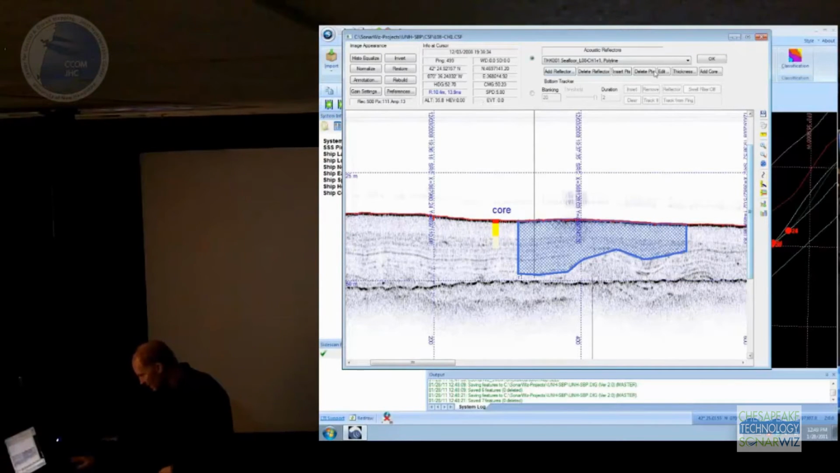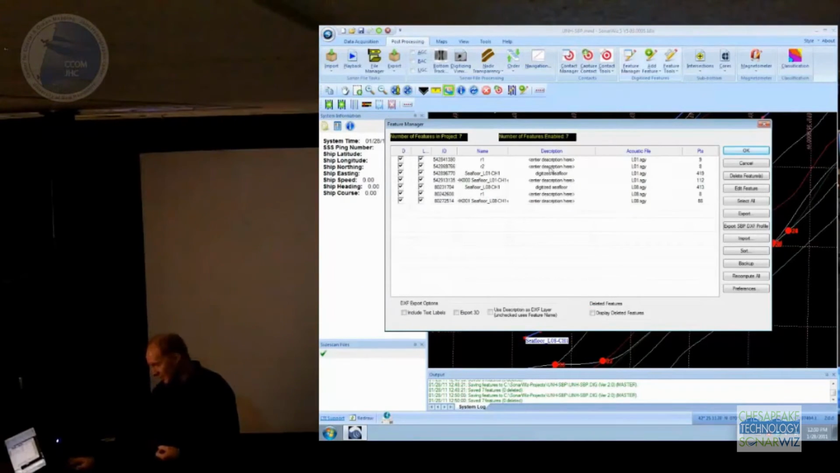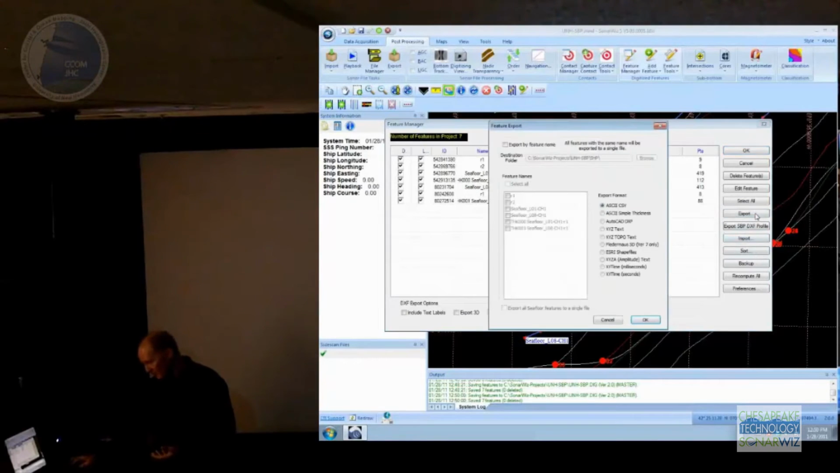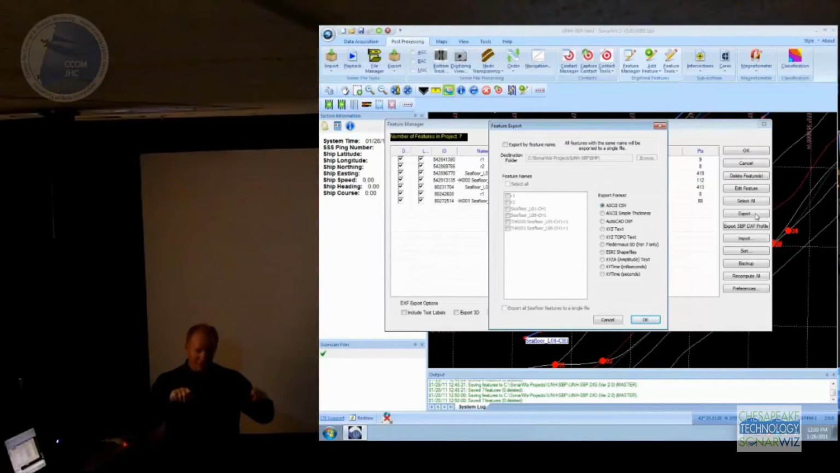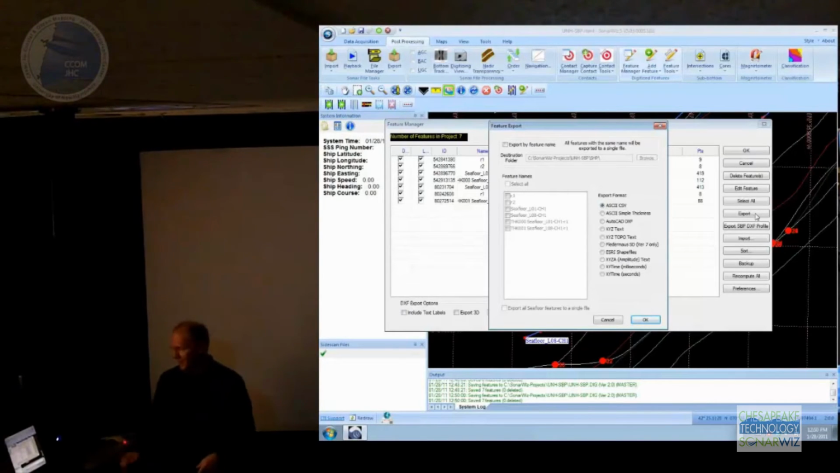Sure, I'm leaving out many things here, but once you've digitized all these sorts of features, you can use the feature manager then to do something interesting with them. You can export them in lots of different ways. You can have several different file formats. You can take maybe all your R1 reflectors, maybe you digitize that reflector on one line, and the next line, and the next line, and the next line, and you want to be able to build an ISO map from all the R1 reflectors. Well, this is a tool that lets you do just that.